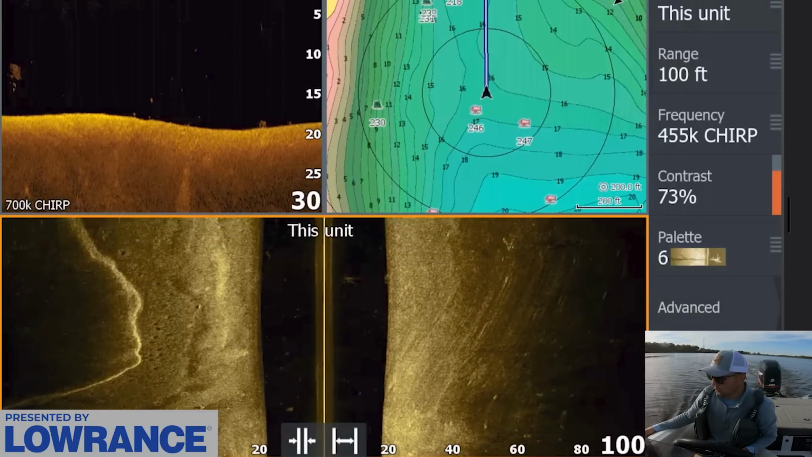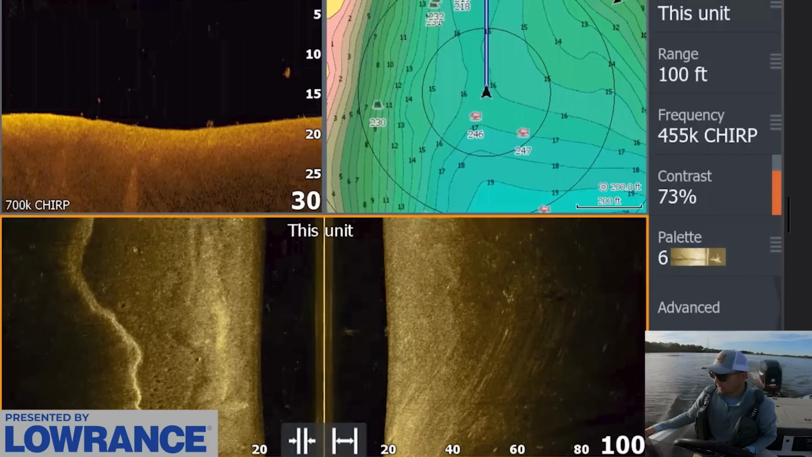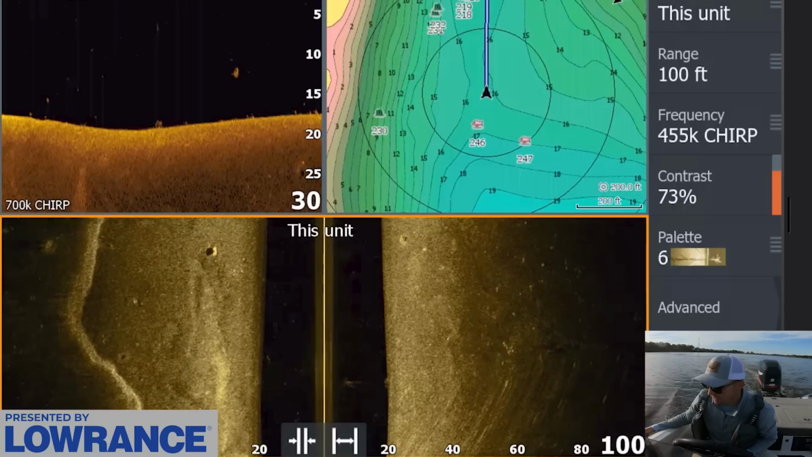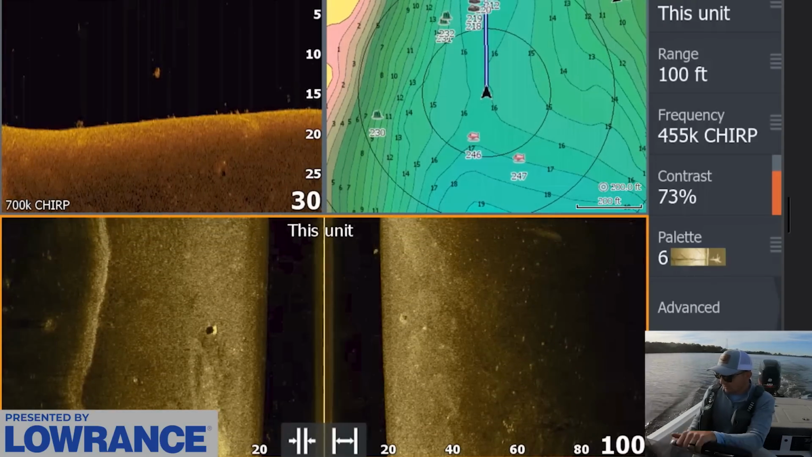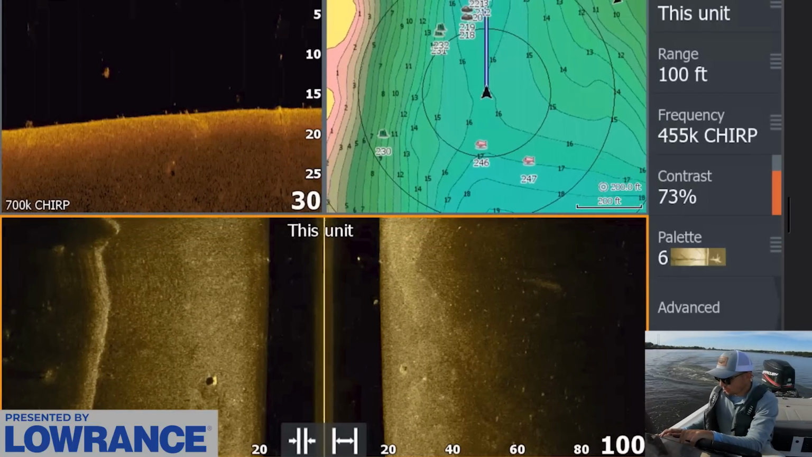Because that'll give us a really good working zone, and we can determine where we need to start, where we need to stop. I'm gonna see if I can see any more fish on the side scan or on the down scan. It doesn't look like there's as much activity over here. Doesn't look like there's as many fish, but I'm not gonna rule it out quite yet.